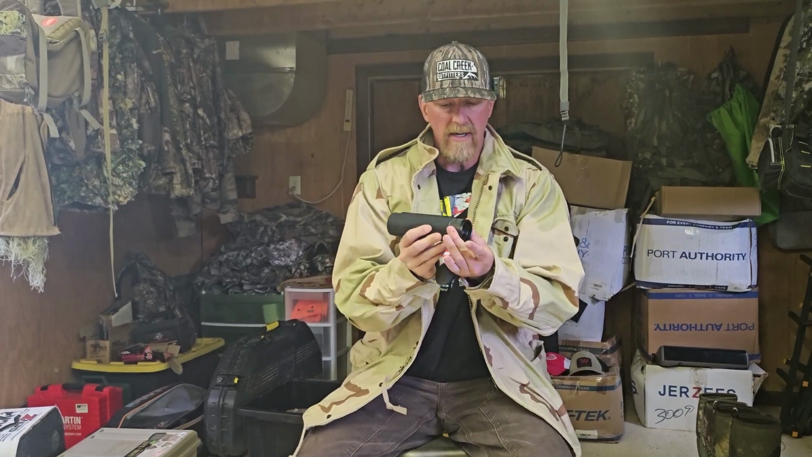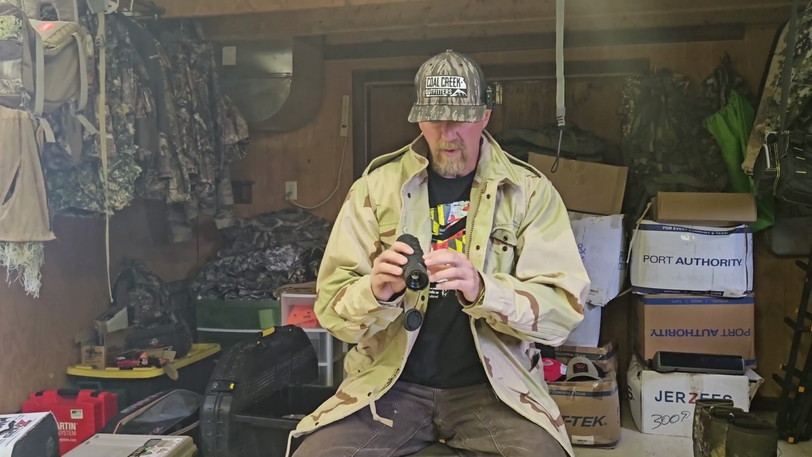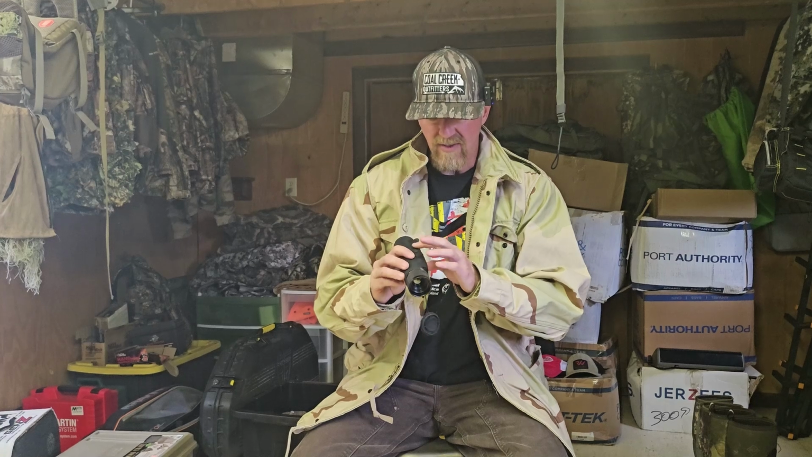So to adjust this guy, you have an adjustment here on the front, and you just turn this, and then you have your brightness adjustment here, and it's super easy. You have 4 buttons. You have a power, you have a zoom in, zoom out, and you have a mode. And then you can take pictures. I think if you momentarily push the power button, this will record up to 1,000 pictures too.